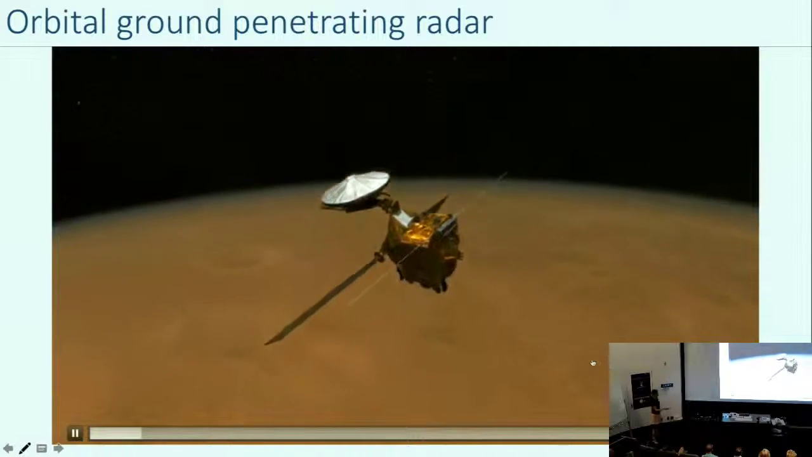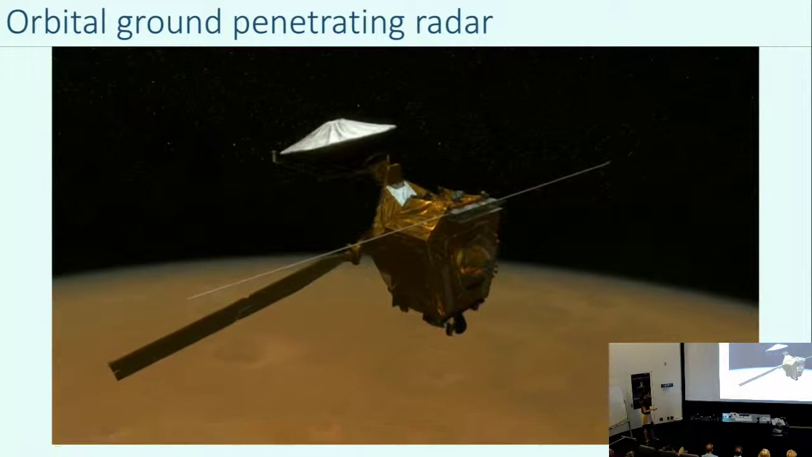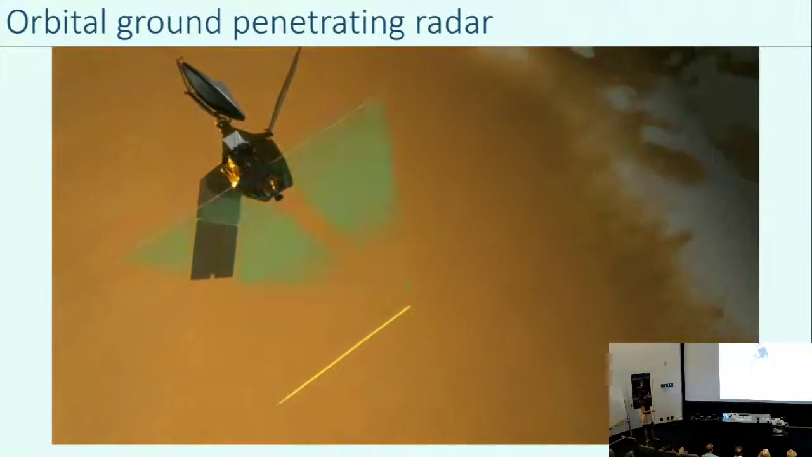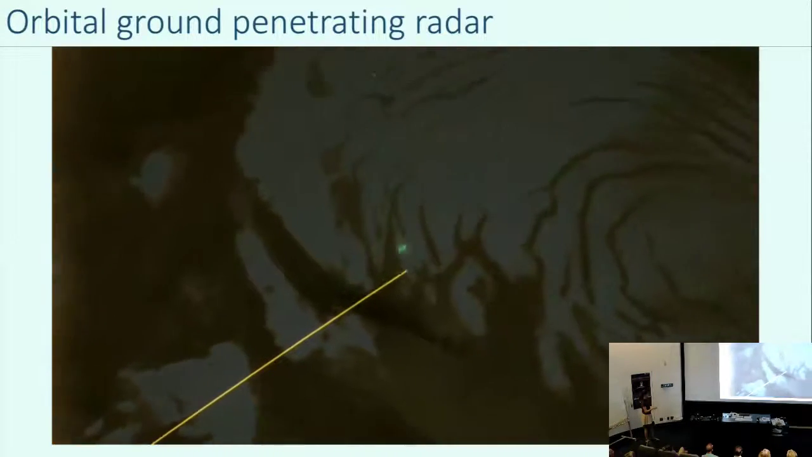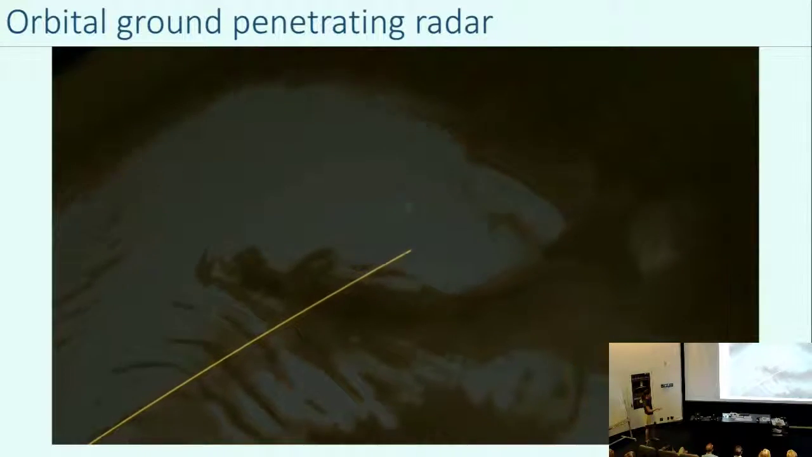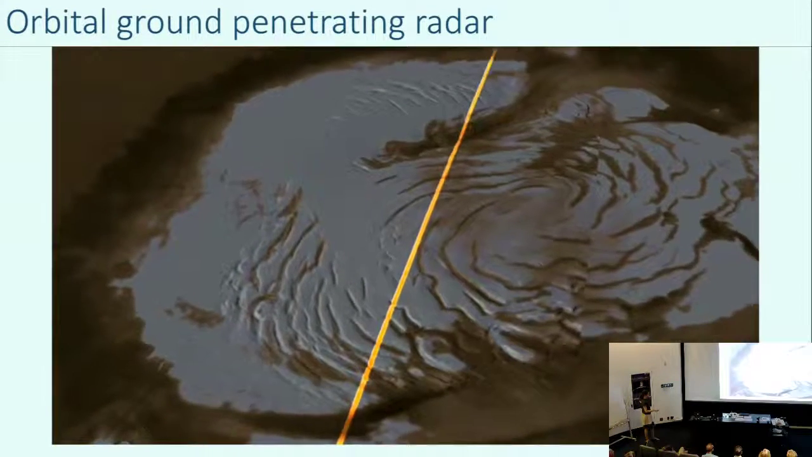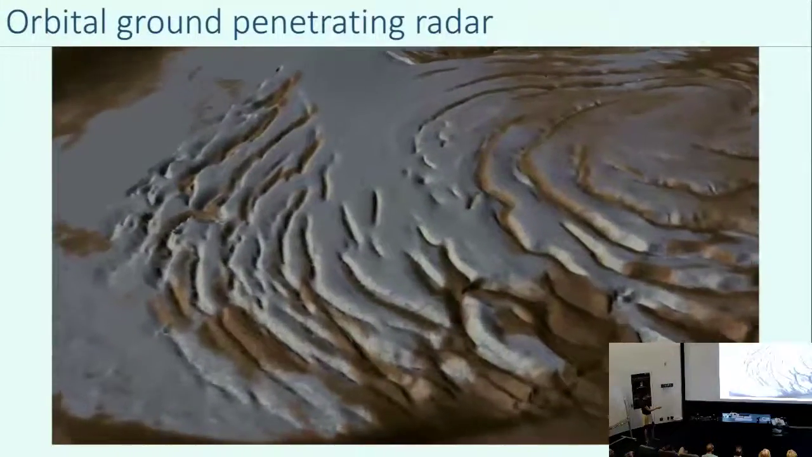So here we are flying across the surface with our dipole antenna, and then we start pulsing down into the surface, and the radar beam hits the surface and then comes back up and is recorded on the spacecraft. So here we're crossing the north polar cap of Mars, pinging away, and then we're going to open up a slice and show what that radar data looks like.